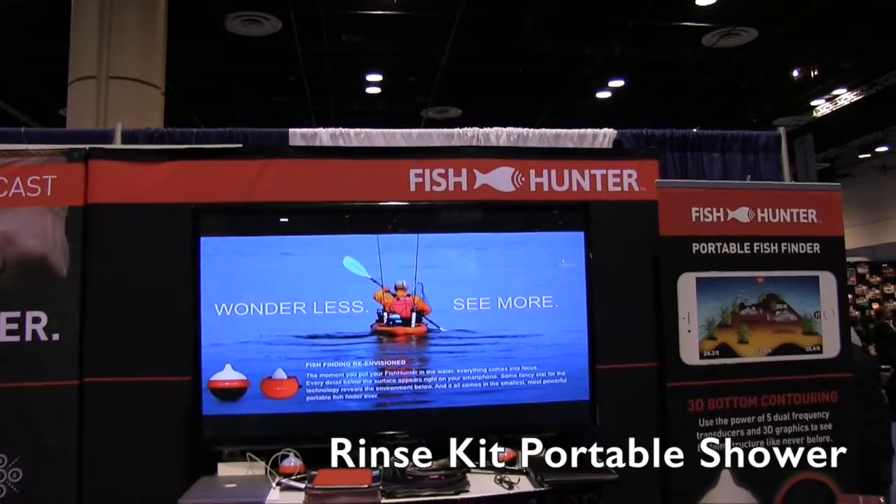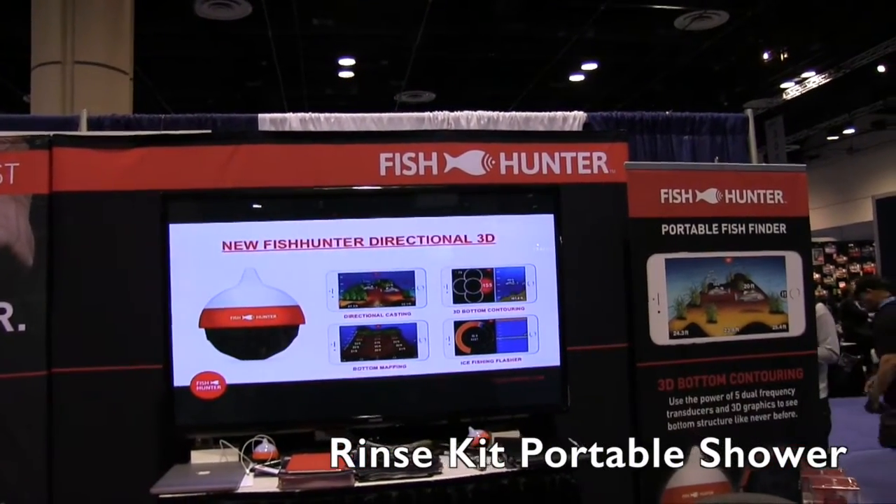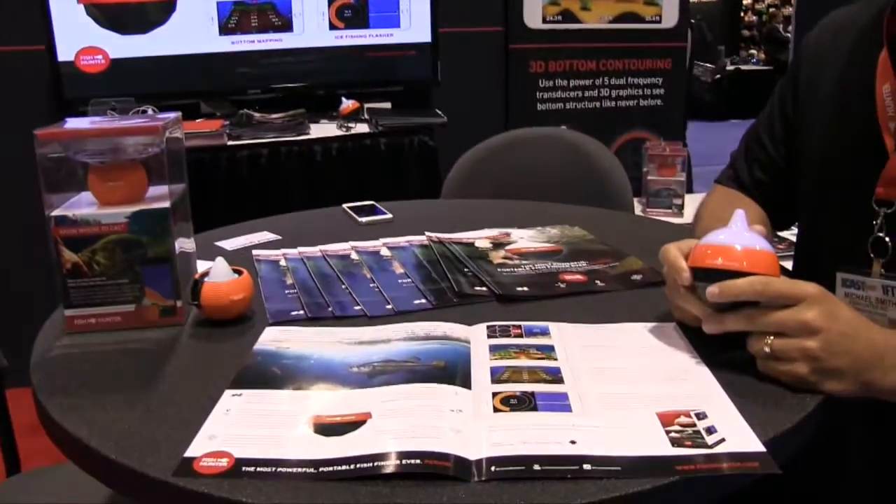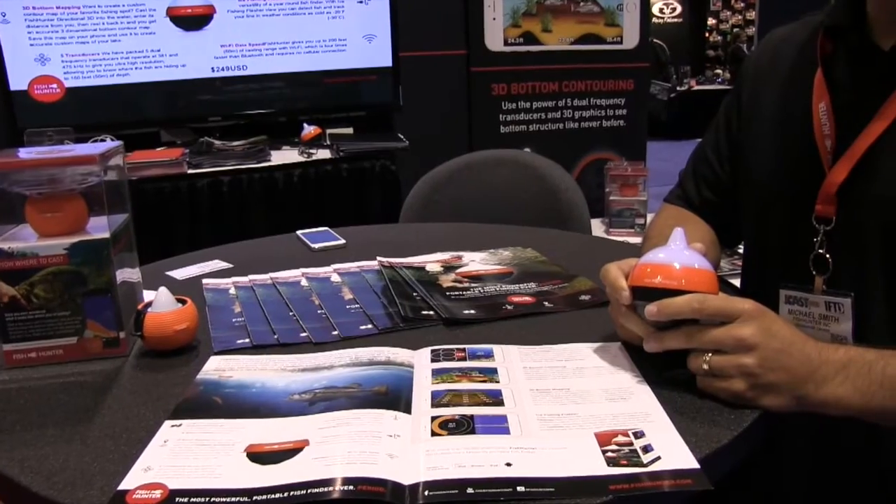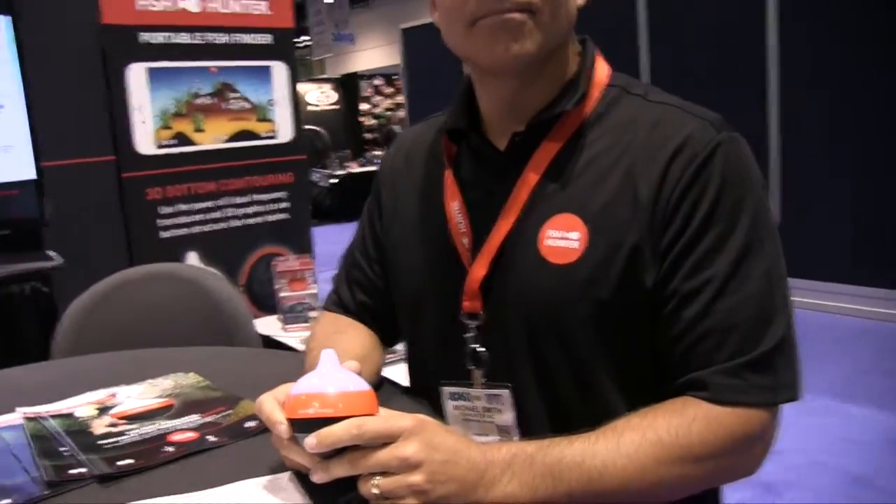We're at ICAST 2015, looking at some of the cool things, and we've got a new release here at the 2015 show. I'm over at the Fish Hunter booth, and we are looking at their new fish finders here, gang. These are pretty cool because they are able to go into places a typical fish finder can't, I guess, is one way to describe it. I've got Mike here. Mike, tell us a little bit more about this system.